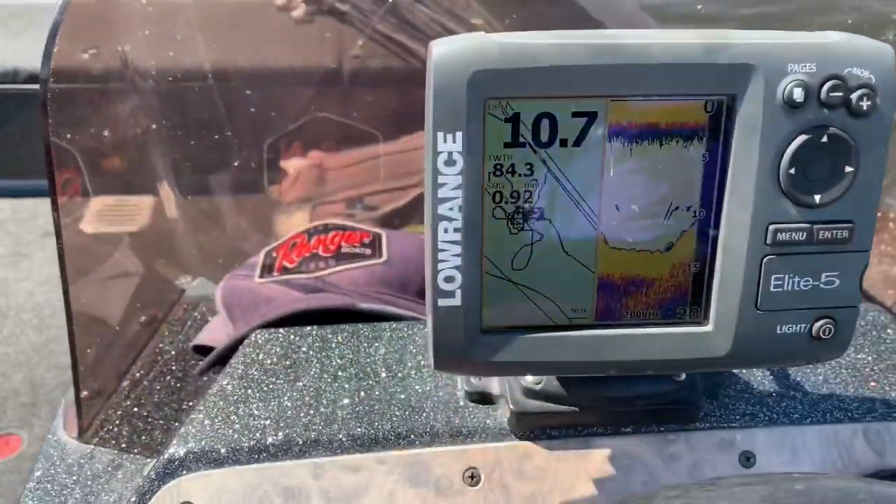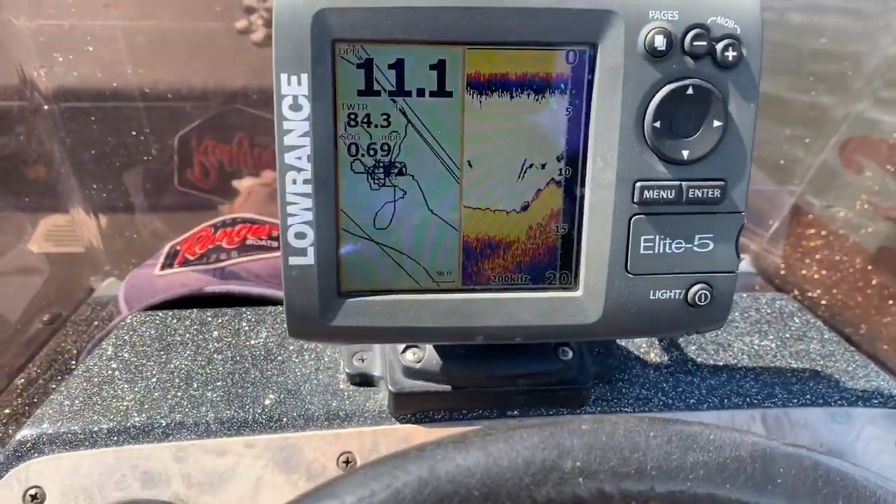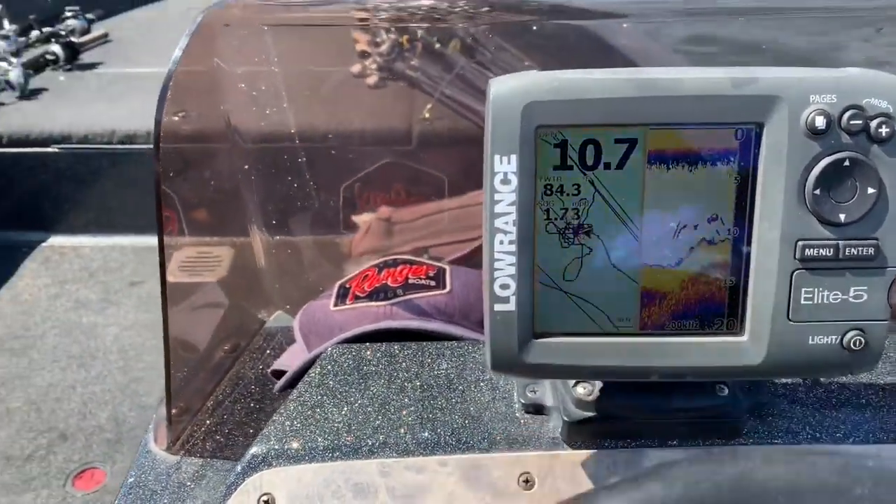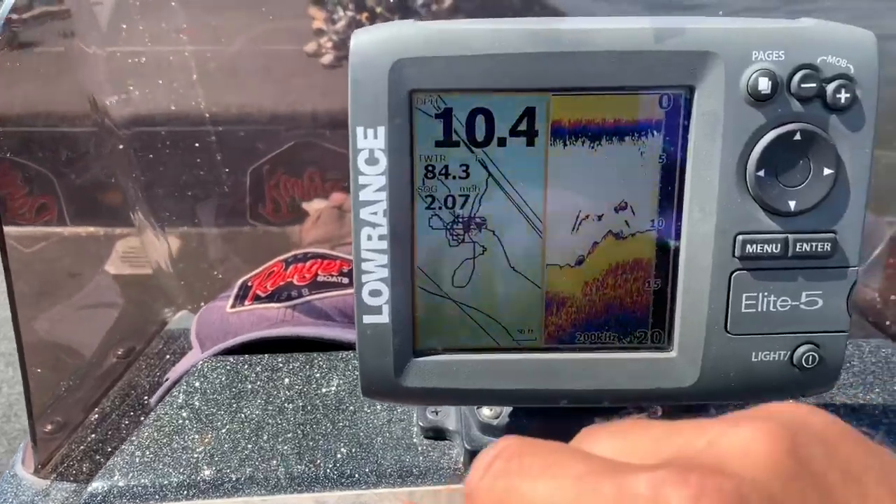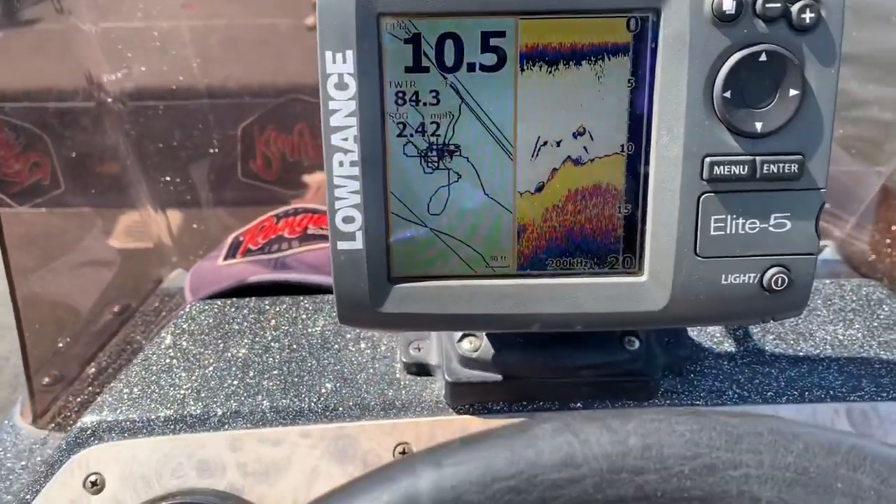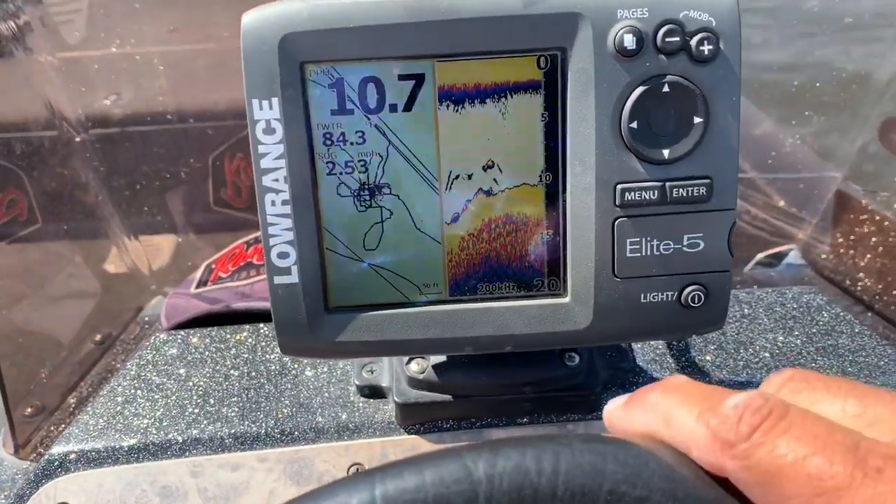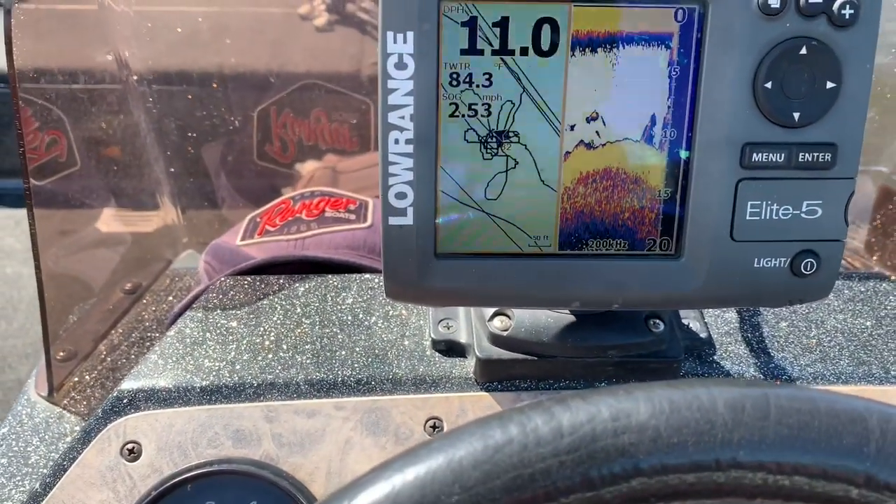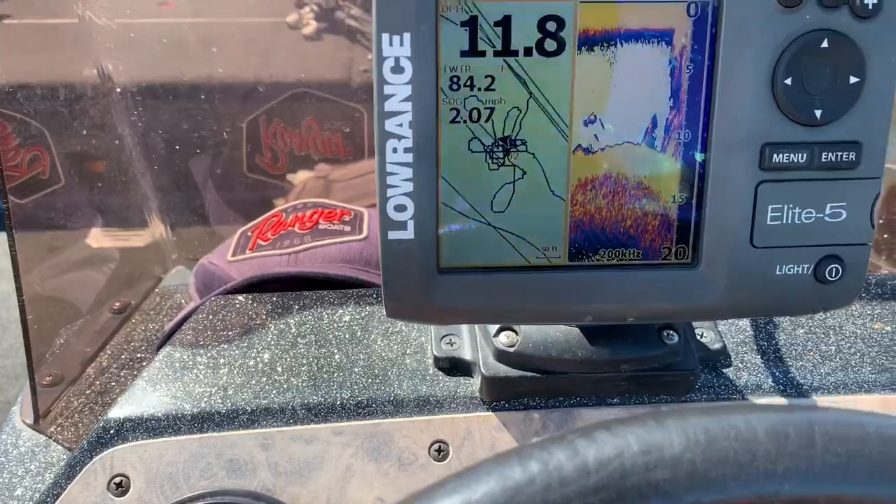You see, I'm coming up on the little hump here now. Fall off of it. There's the brush, there's some of it. Look at that. See that?